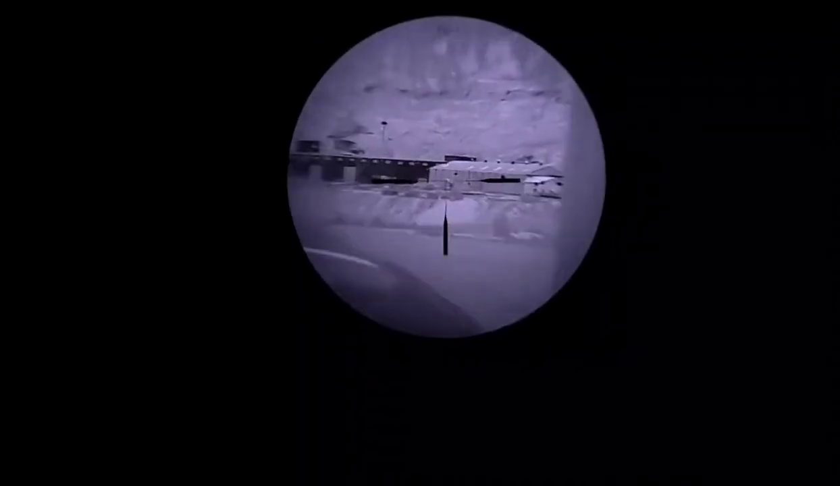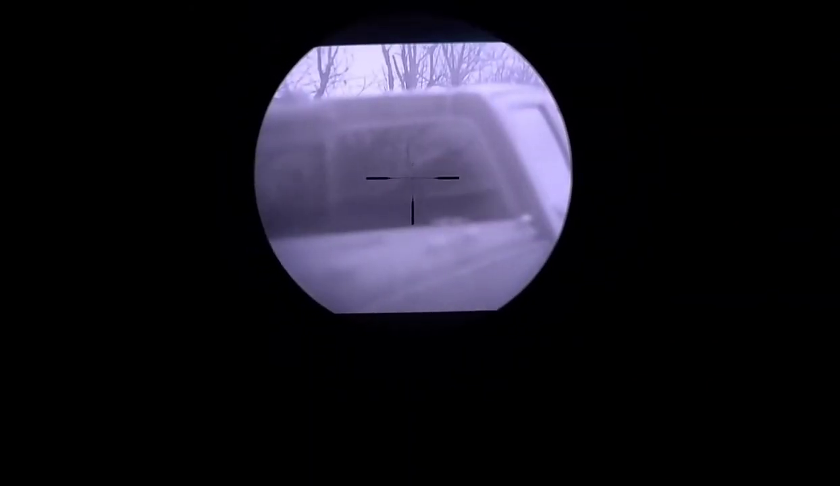Do a little bit of panning around. Filling out here, roughly 600 yards. Can't focus close on this back windshield.